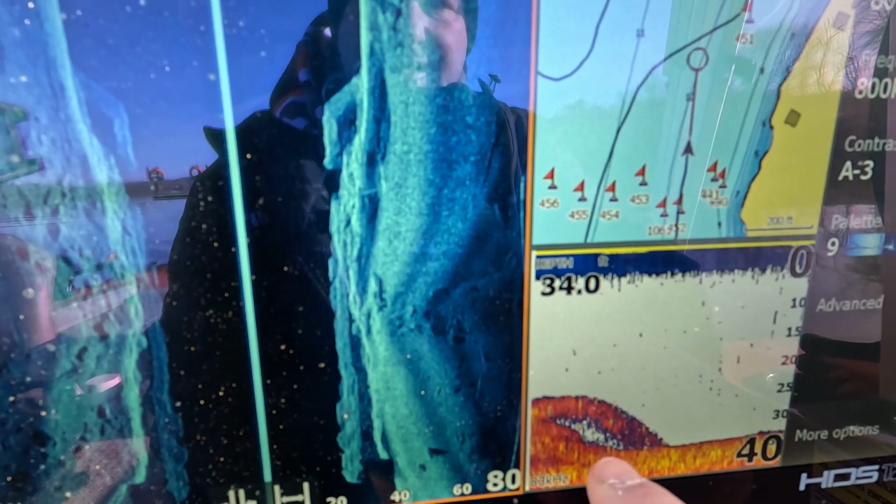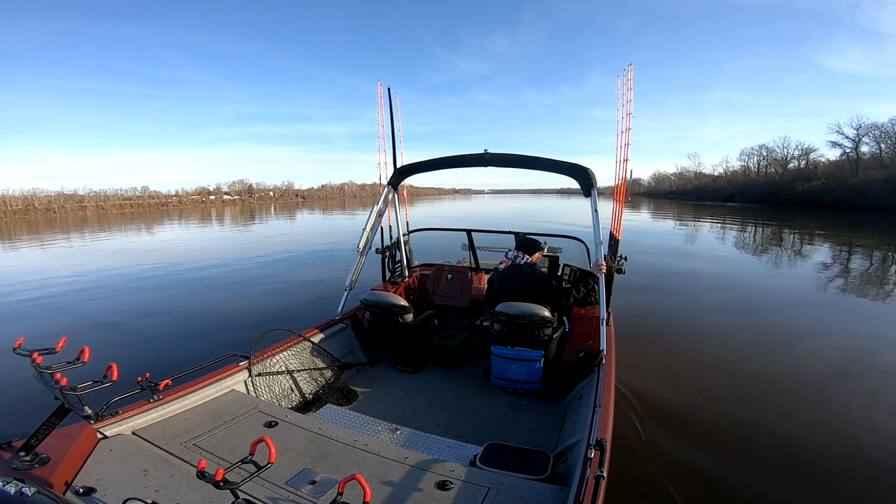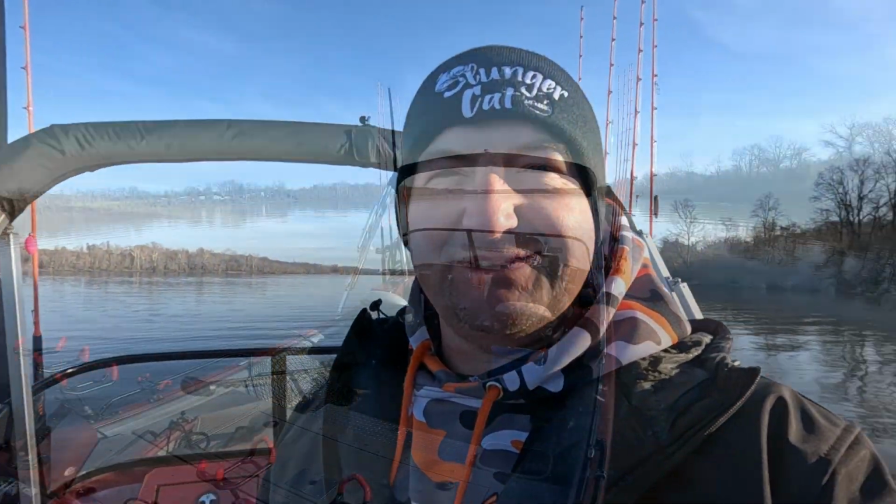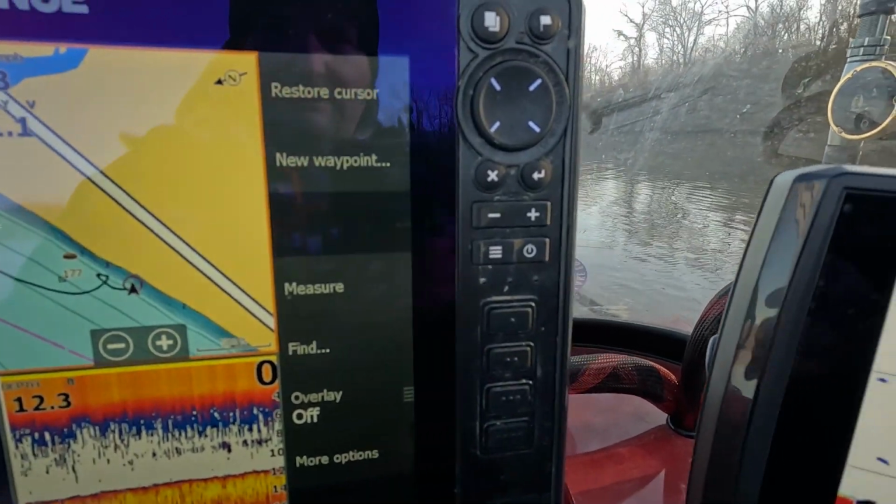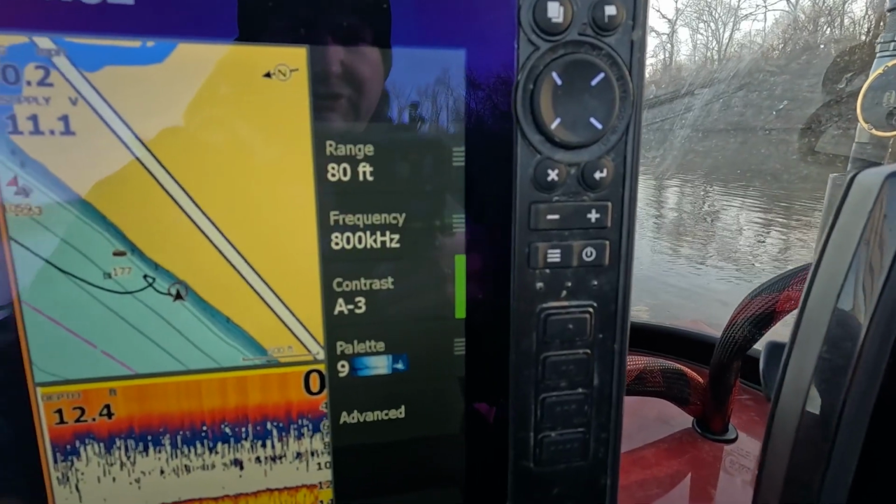All right, folks, if you use a Lowrance HDS 12 touchscreen or just about any Lowrance side imaging or 2D units, you're going to want to stick around for this video. I'm going to go down this nice long straight bank we got here, show you guys everything that I find and describe my settings and what I'm looking at as we do it. Let's get to it.